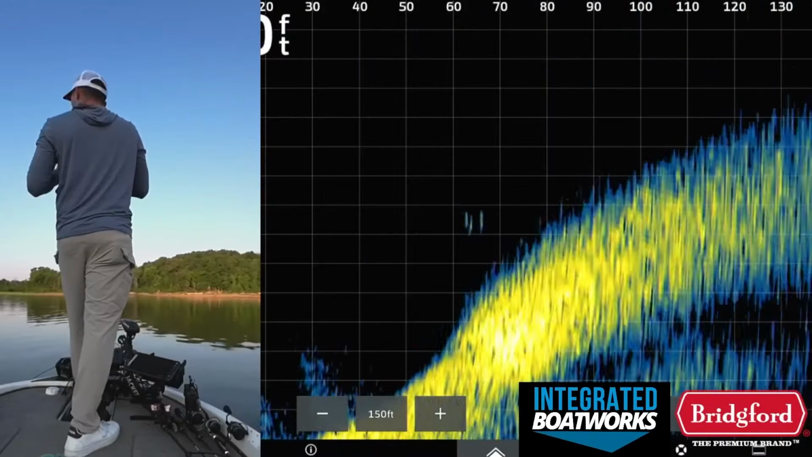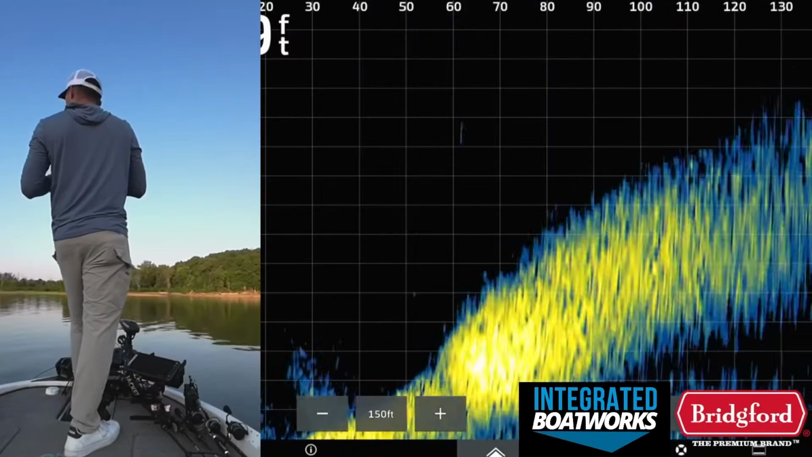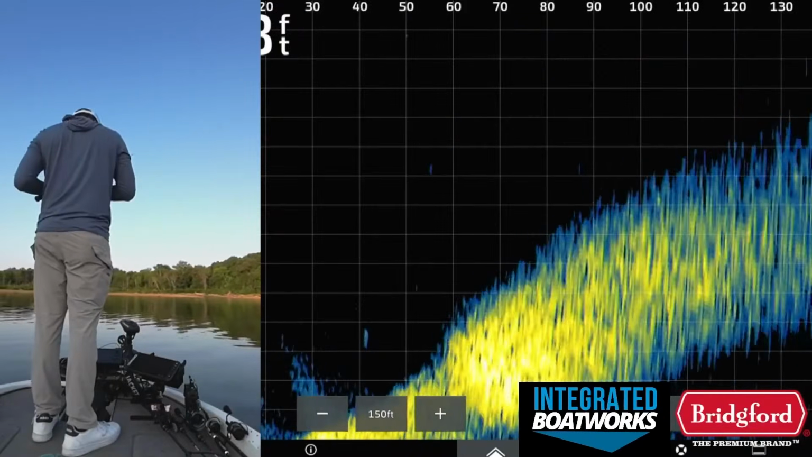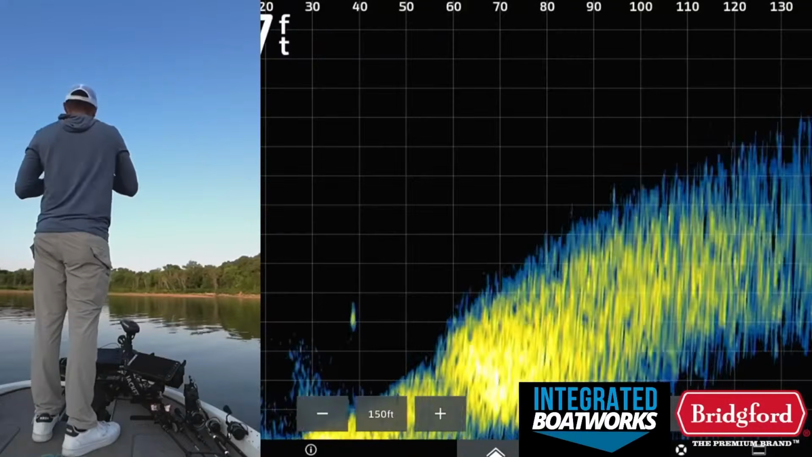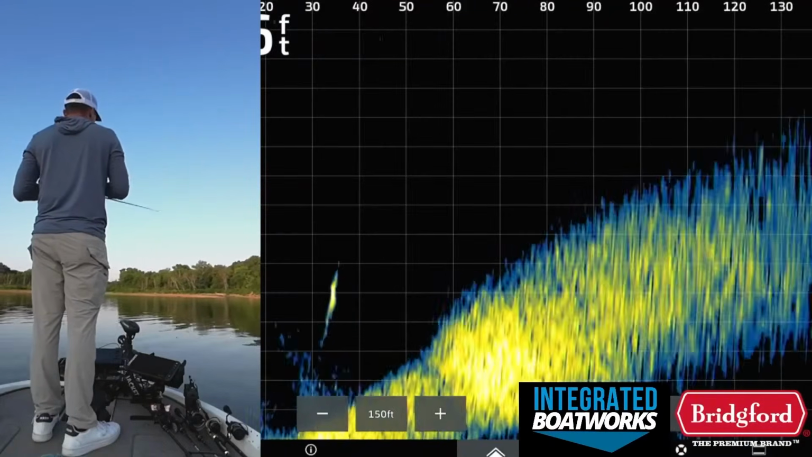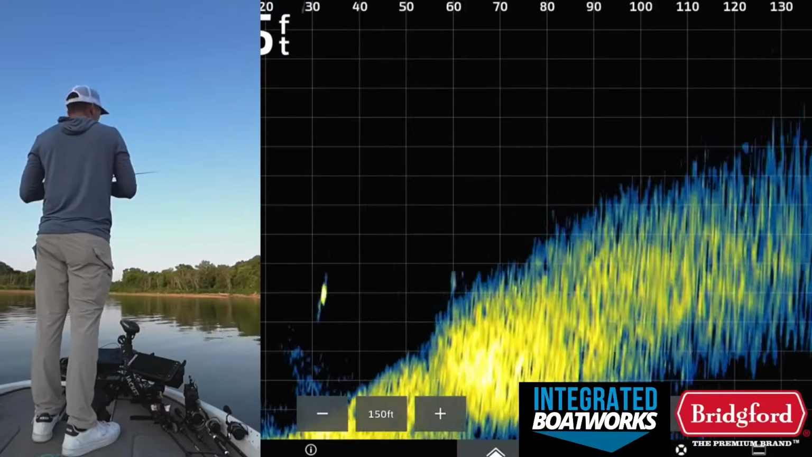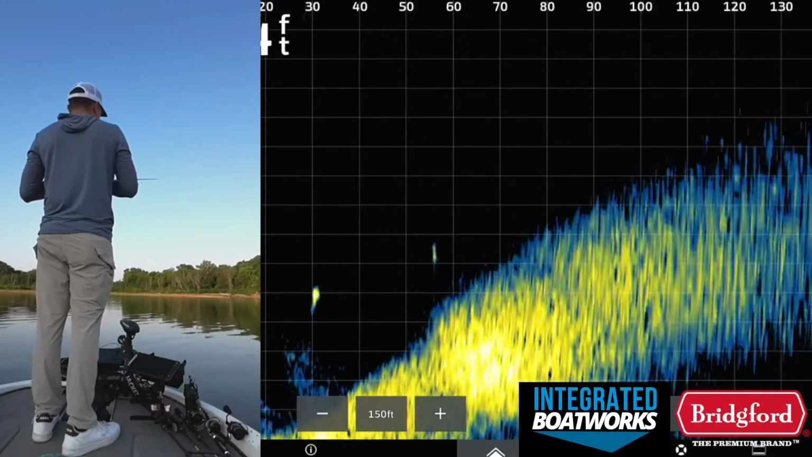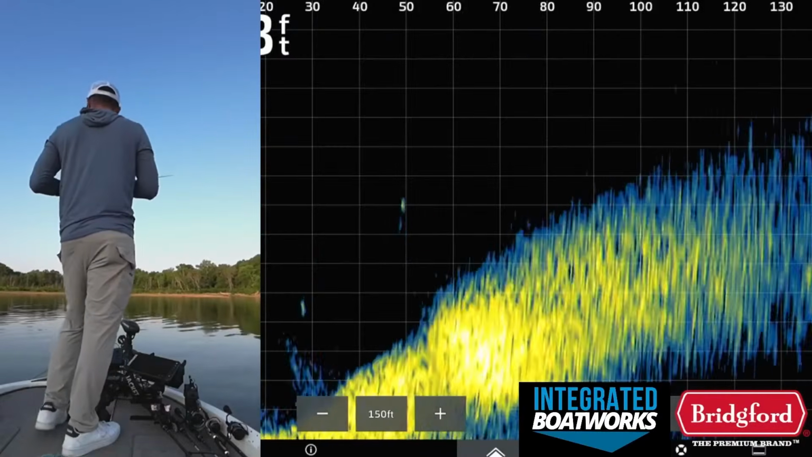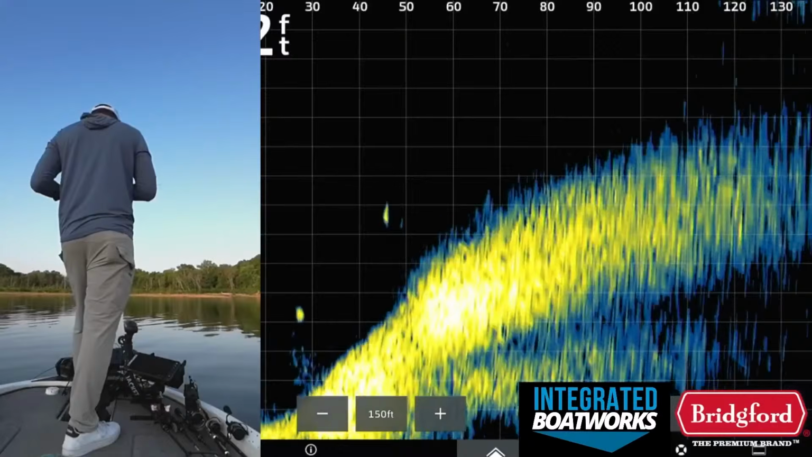Work my way up onto this point a little bit further. And then we're going to keep graphing and keep hitting stuff, because I think I can find a better school with a few more big fish in it. It'd be nice if I could find a school that has a dozen 2 pounders in it versus just a handful, and that way I have a better shot of catching a good limit.